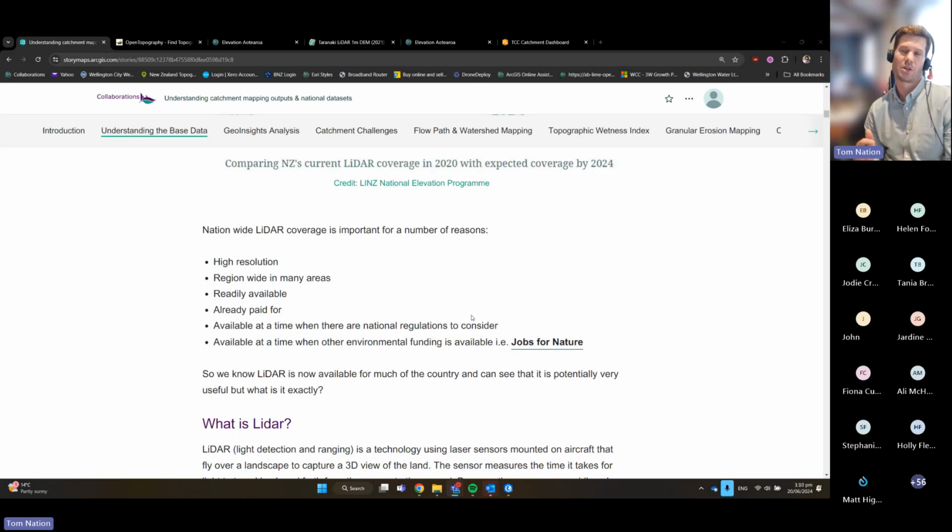And it's also come at a time where there's other funding available for environmental projects and programs. So it's a perfect storm, or perfect combination, of available information and funding out there to do stuff.